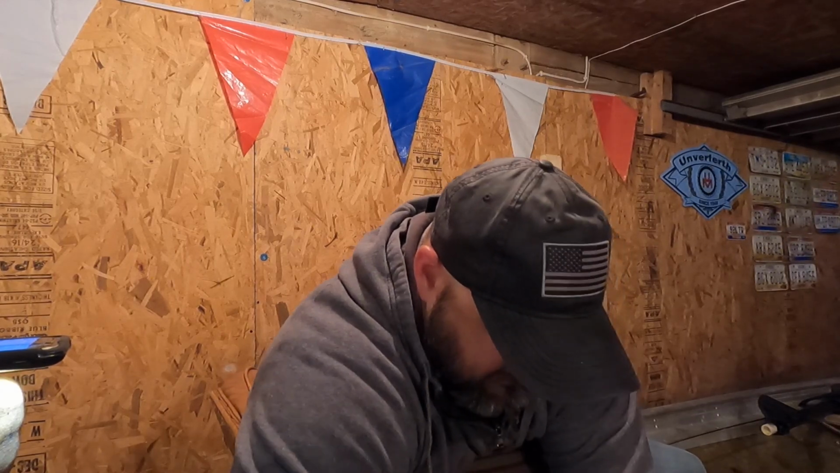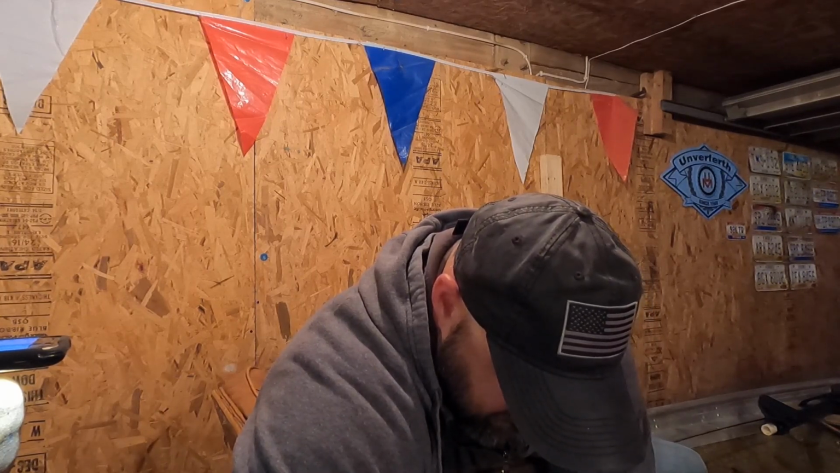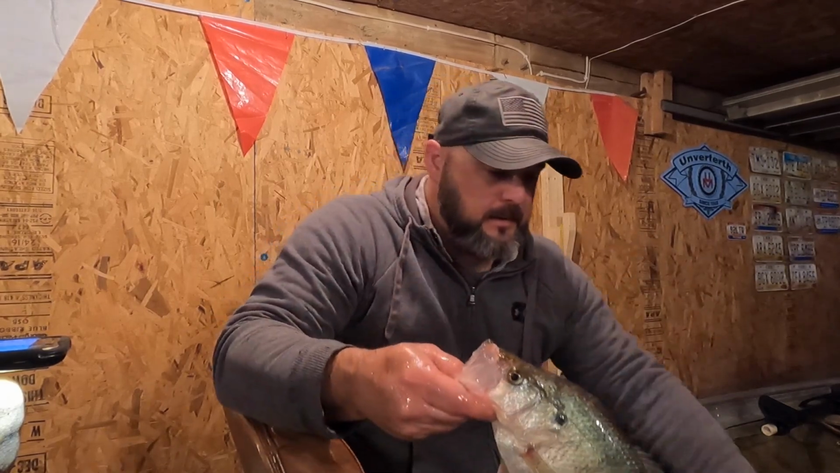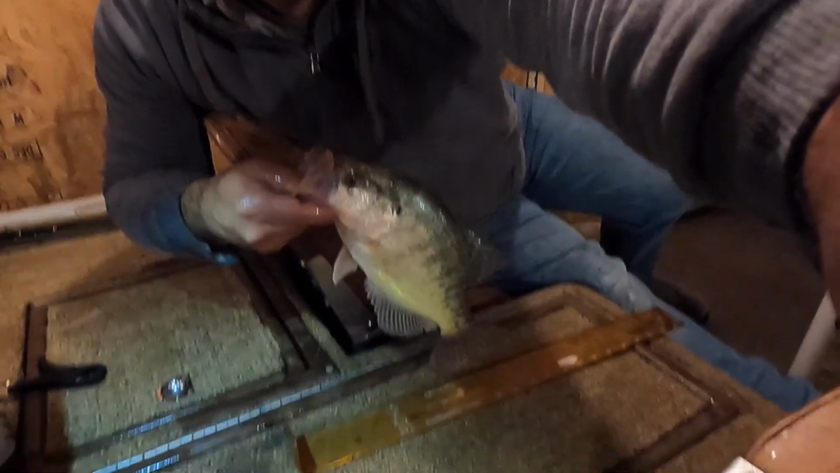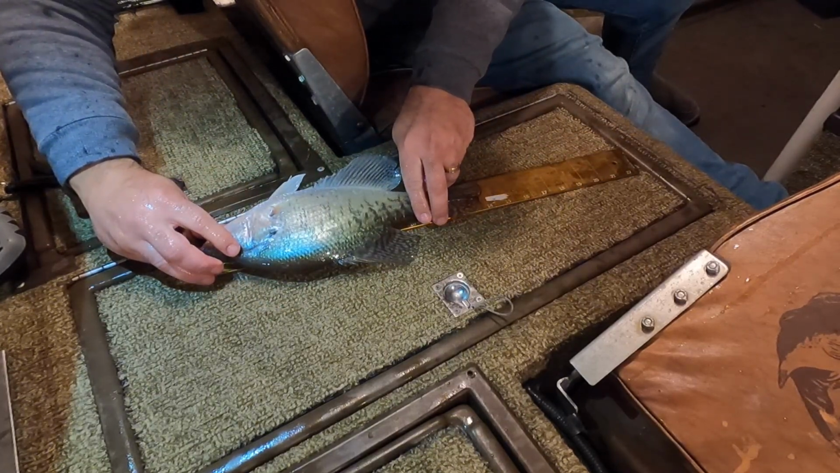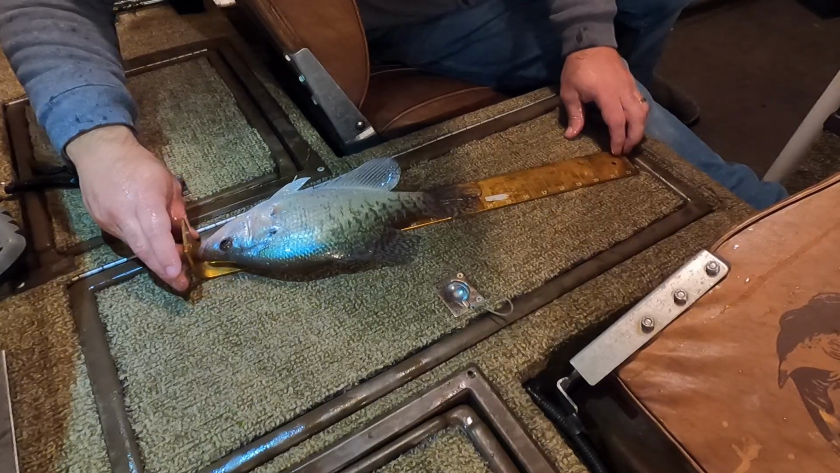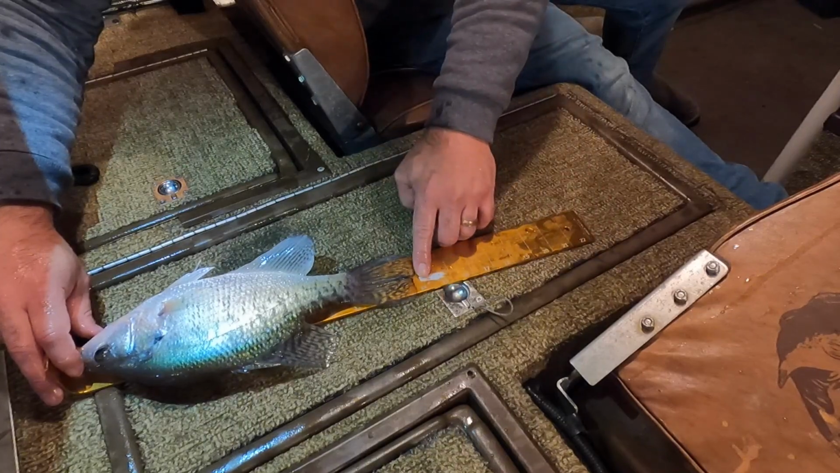Oh, come here. I lost him. We'll go with this one. So definitely a good sized crappie here. Good eating crappie. Oh, there he is. Big white. Tilt you guys down here. Should be able to see that little stick. Get his nose up. That one is going about 13 3/4, so almost a 14-inch crappie. You can see that there. Just about to the 14 spot right here.